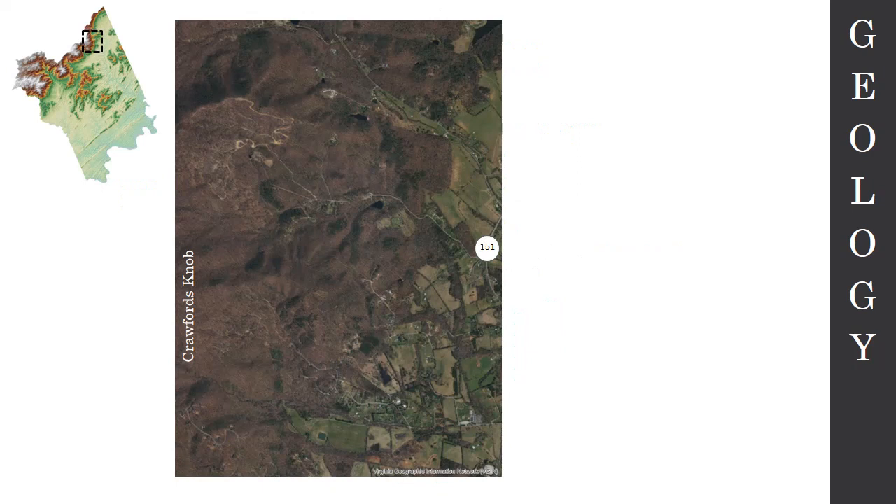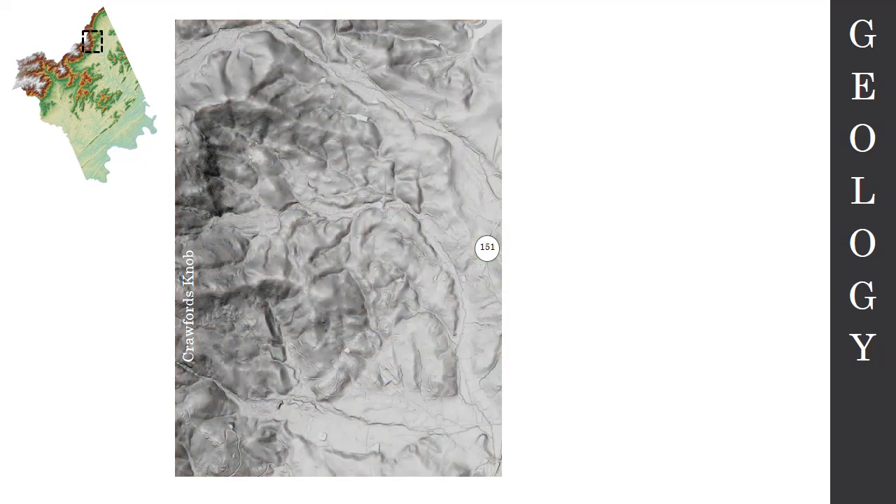All right, so I want to start off with an example over here in northeastern Nelson County, right up here. If you're looking where we are, we're on the eastern edge of Crawford's Knob. This is George Washington National Forest, and over here is 151 coming in, just a little section of it. And what I'm going to do is turn off this 2018 aerial photography and turn on the LIDAR.